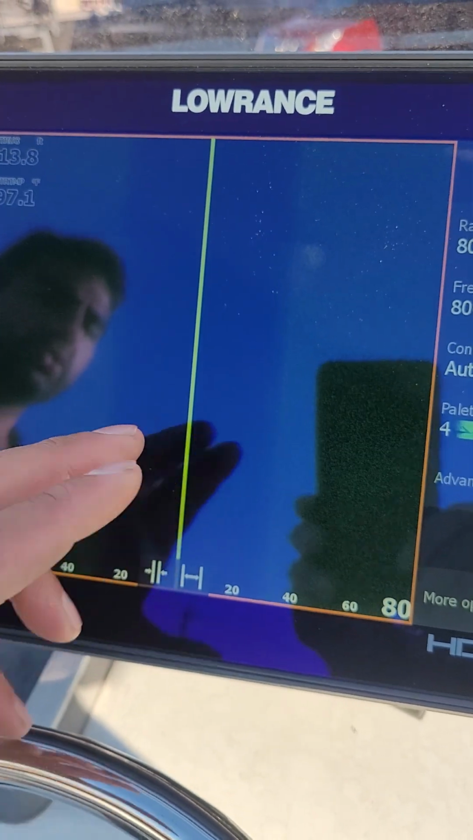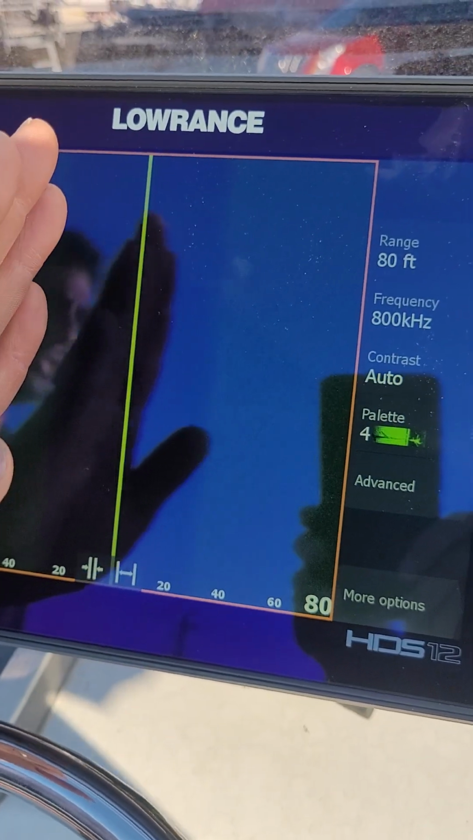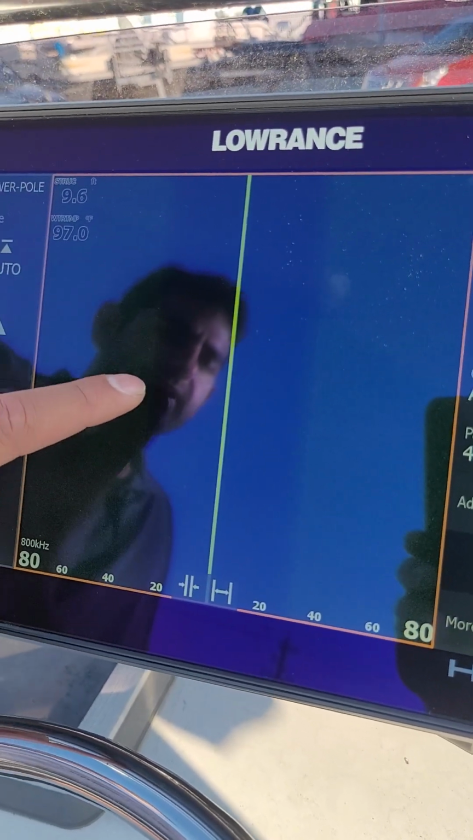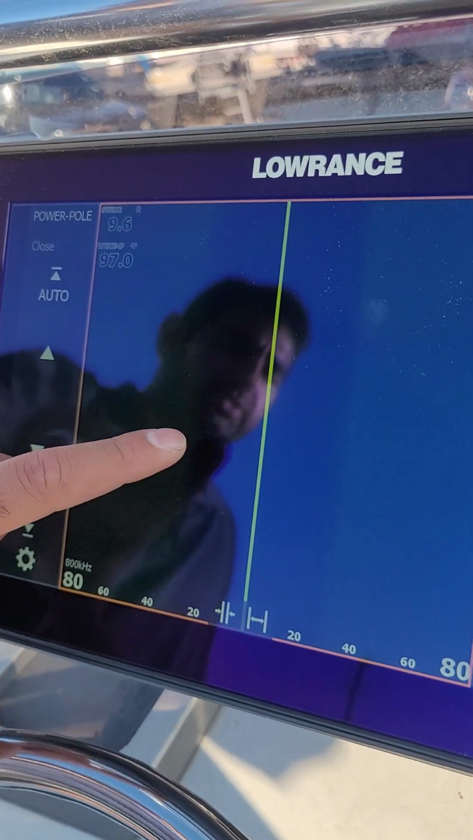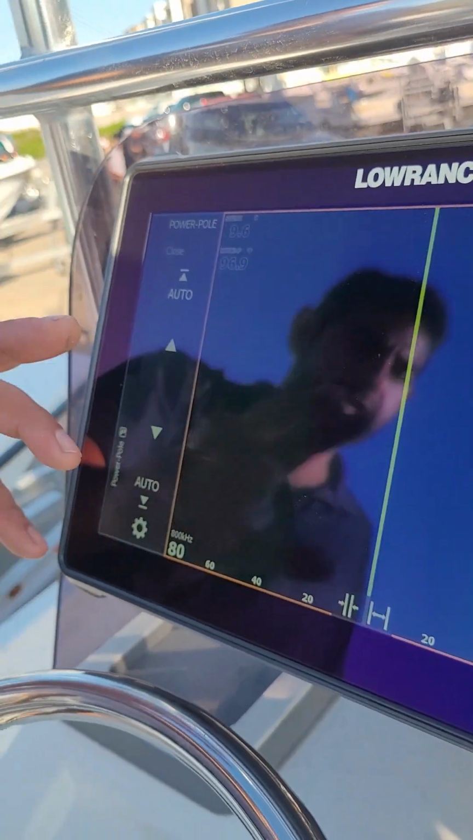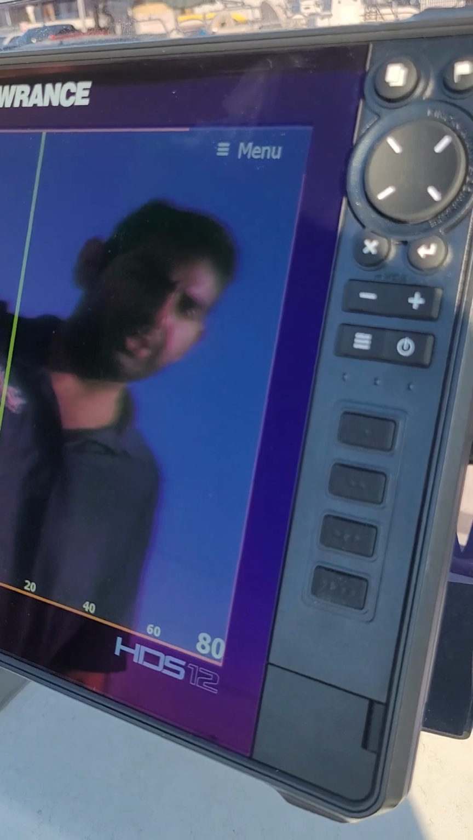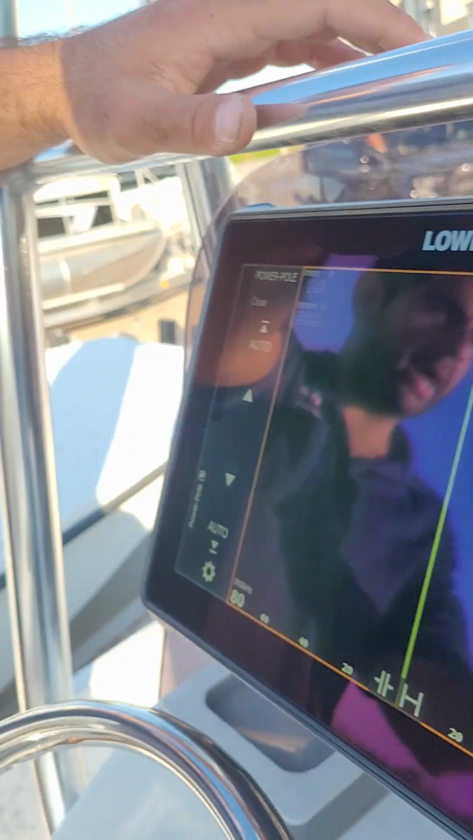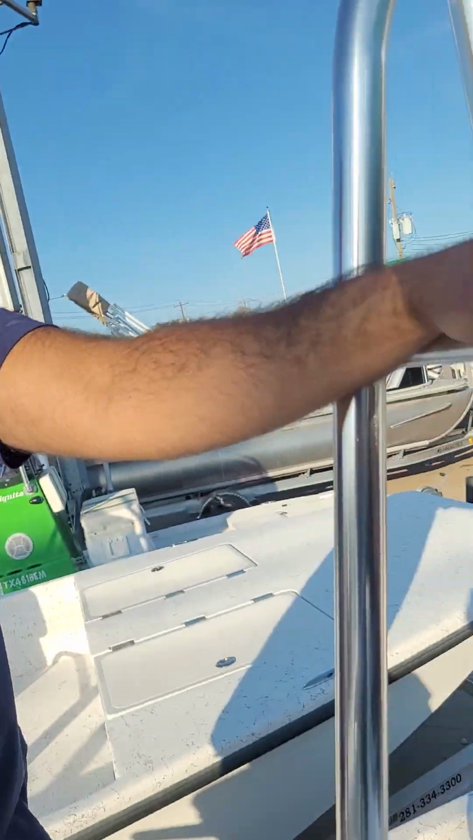So let's say you're rolling down next to the jetty, parallel to the jetty, or next to a bank. You'll actually see structure here, you'll see fish here, depending on what your sensitivity is and how murky or how much junk is in the water. This is a really good tool to stroll by banks, jetties, maybe some rocks that are submerged, trees that are submerged. Any sort of structure, you'll see it on here and get a good idea of what's underneath when you can't see through the water. And it's big time for the jetties.